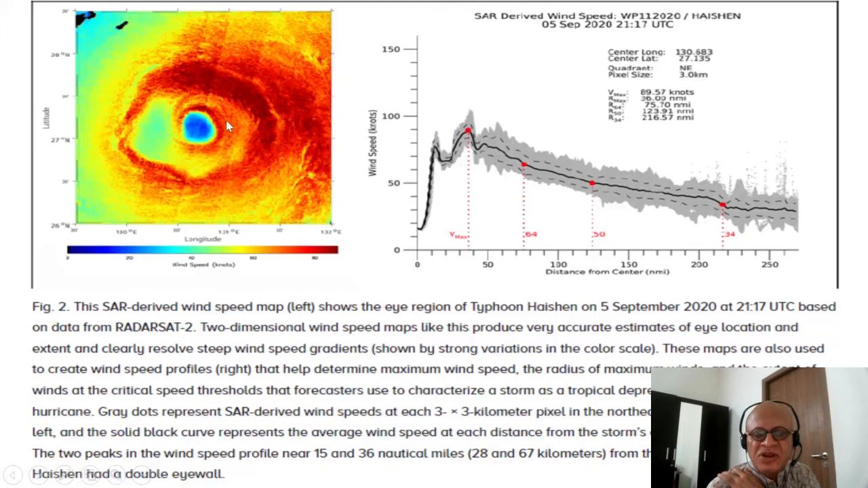Okay, so this is incredibly high resolution wind data that's not possible even with a recon aircraft, with this kind of complete spatial structure. And the extent of winds at the critical speed thresholds that forecasters use to characterize a storm as a tropical depression, tropical storm, or hurricane. Gray dots represent SAR-derived wind speeds at each 3 by 3 kilometer pixel. So you can see here the data.